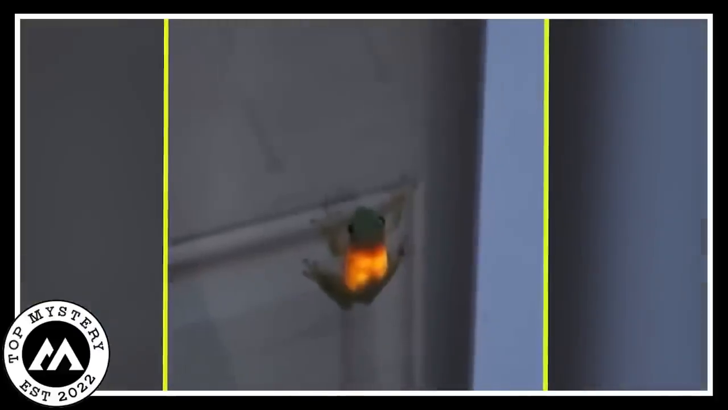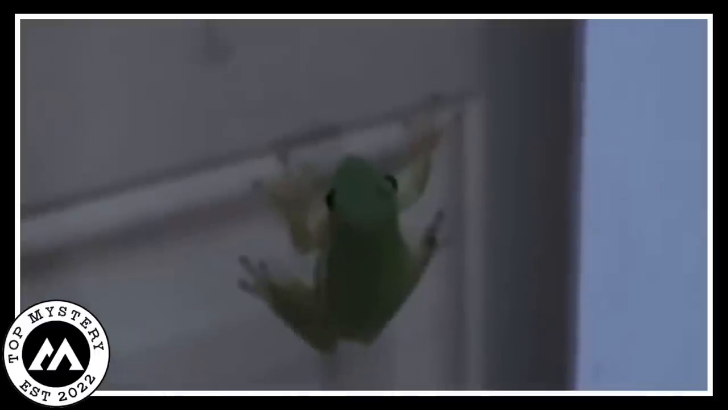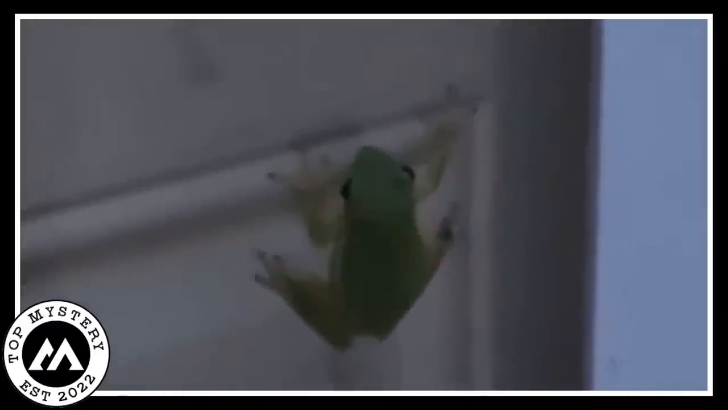So the glowing frog became a legend, a mystery that reminds us that in our everyday lives, there can still be extraordinary things that surprise and brighten our days.